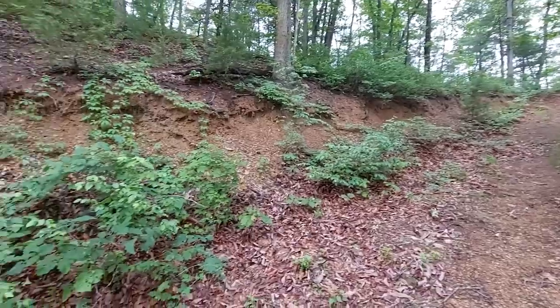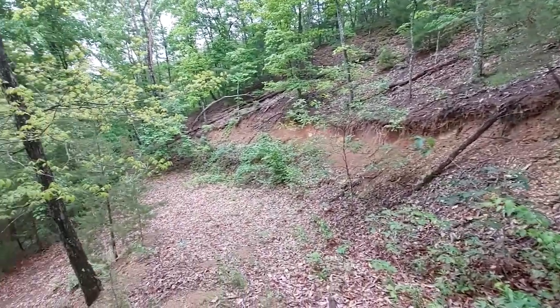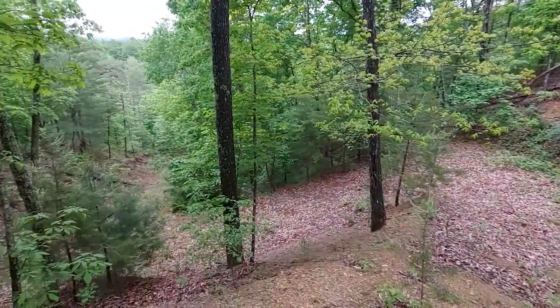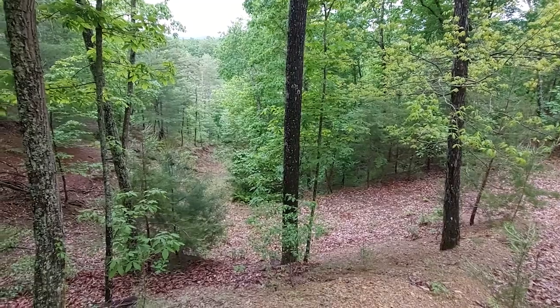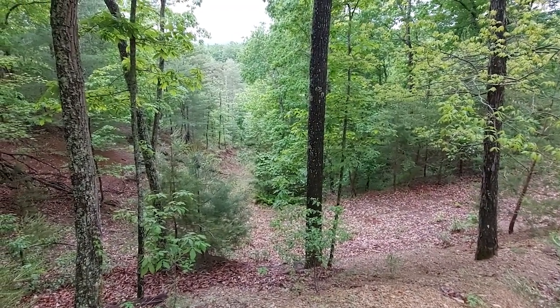I'll tell you what, I ain't no little feller. I'm a 6'1", 210-pound, 50-year-old man. And you can see how steep this is, and I'm only about halfway down off the ridge. I climbed all the way up this thing to check a couple cameras. That's a testament to how much I like running trail cameras.